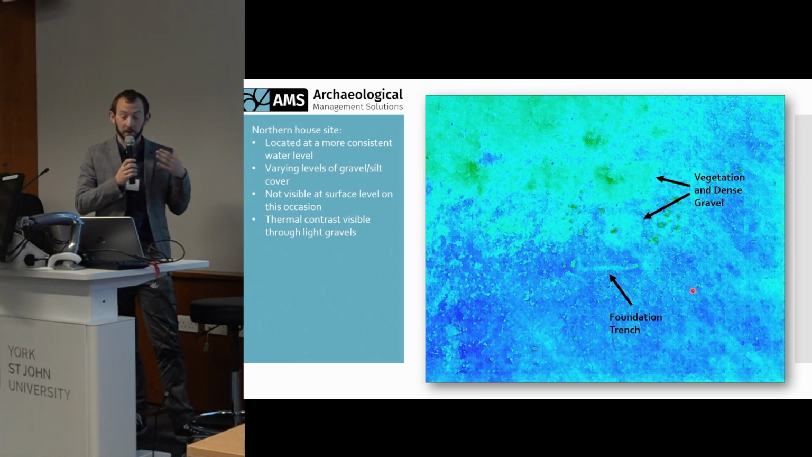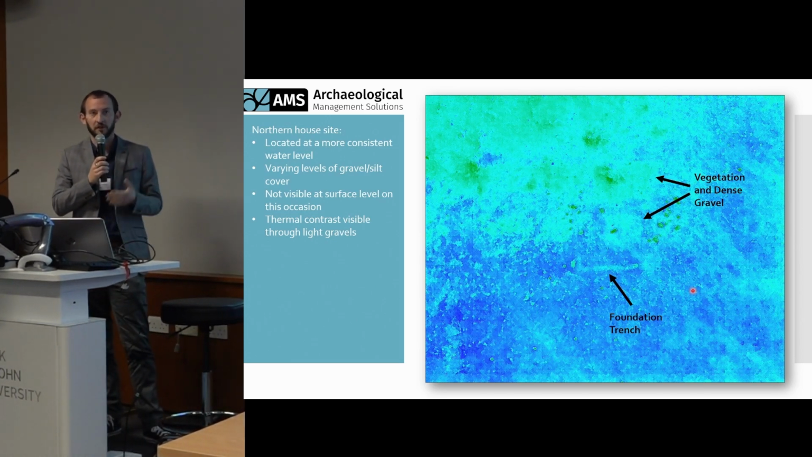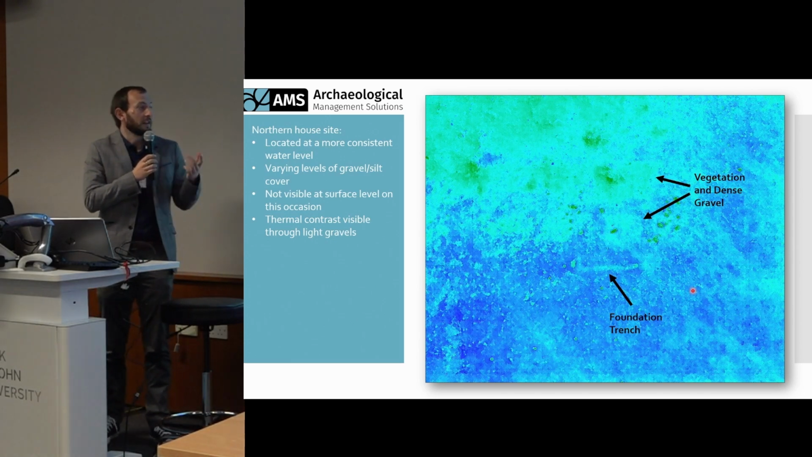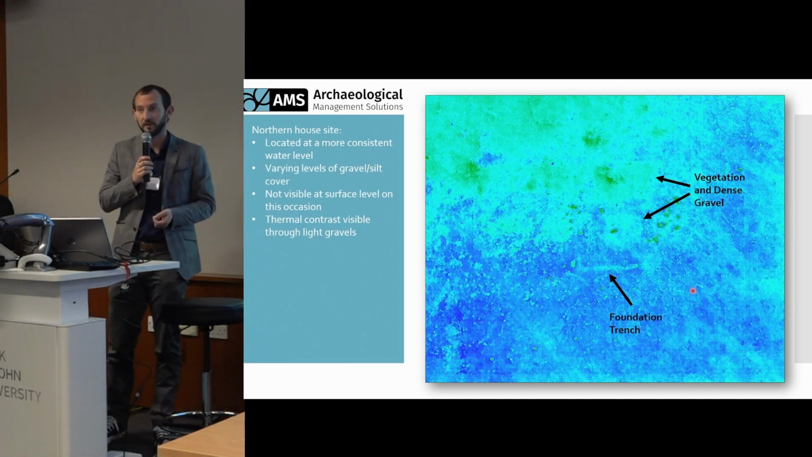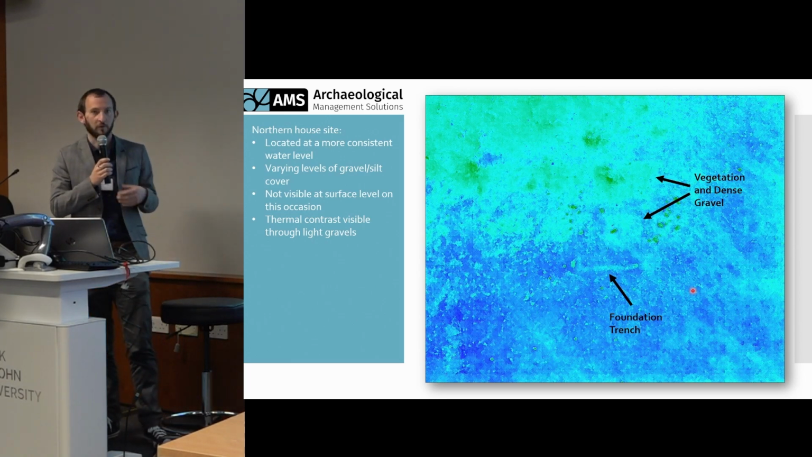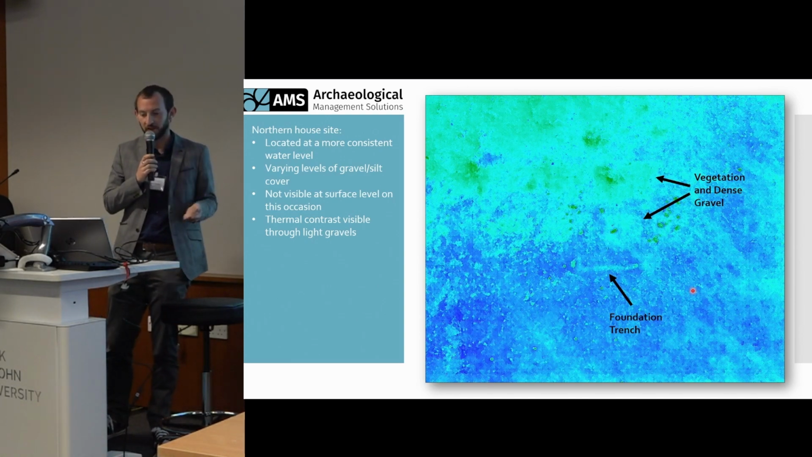So this was actually my first time at this site, and I wasn't able to identify the location of it until I had flown the thermal camera and spotted this. The area above it is actually masked by the presence of vegetation and much denser gravels, in the form of bushes and trees and stuff like that. So that prevents the visibility in that area.